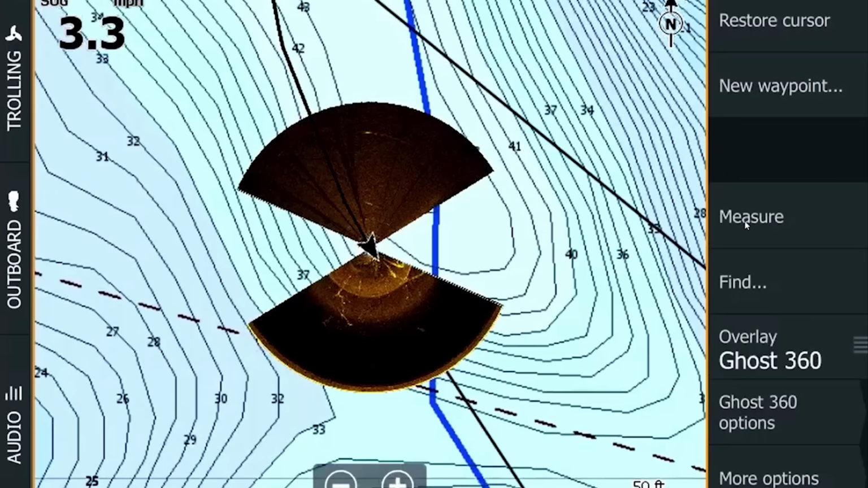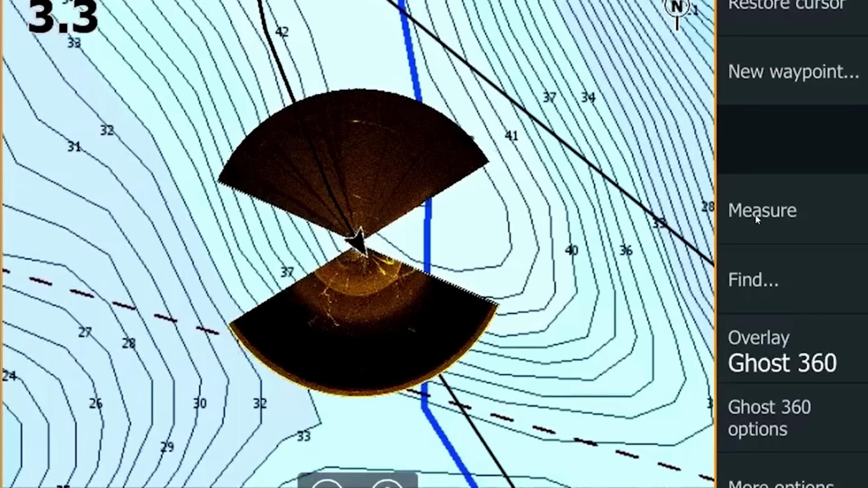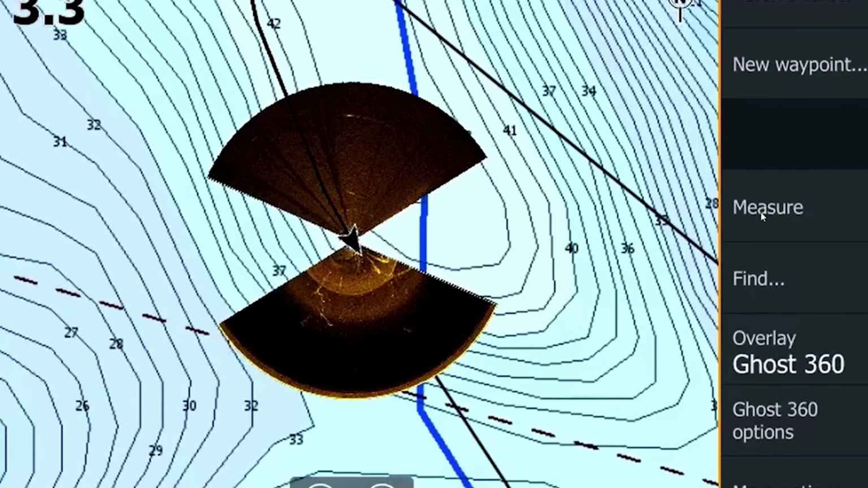Now, I understand both of those things, they're not the most popular features that Lowrance has out. A lot of people try them and then just don't use them. But they are a tool in your toolbox, and they definitely have their time and place. And I think with this sonar chart overlay, it actually will add to them. And let me explain how I would recommend using these new features. And we'll start with the Ghost 360 overlay. So if we overlay the Ghost 360 onto our chart, we can actually see how the cover on the structure we're fishing lays out.